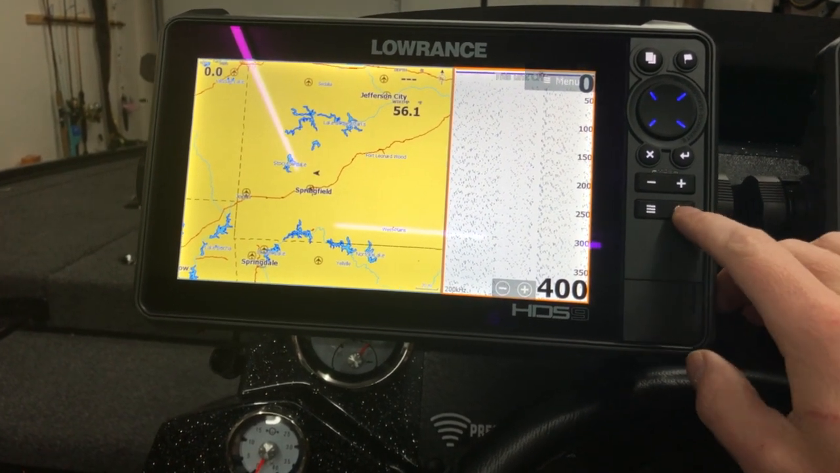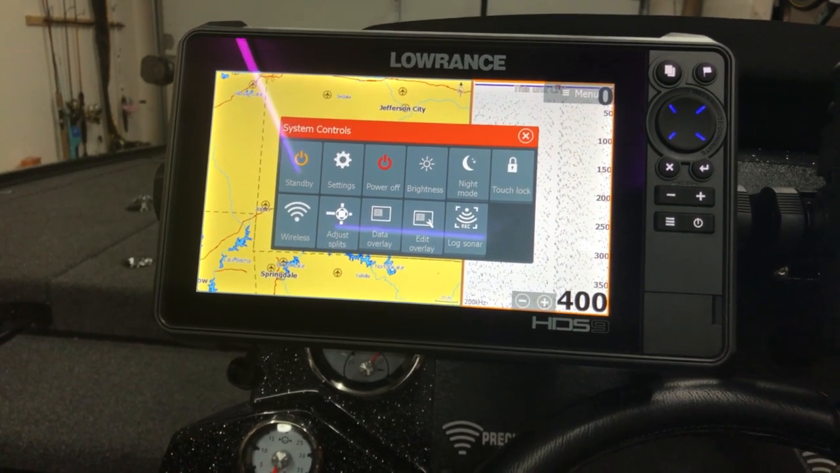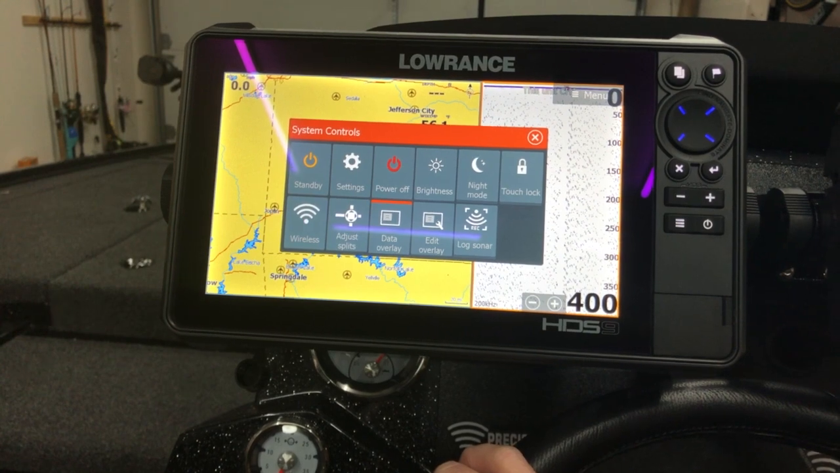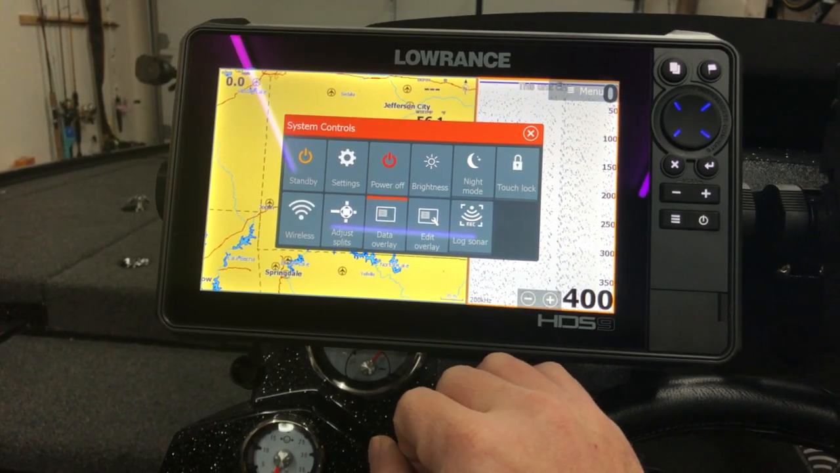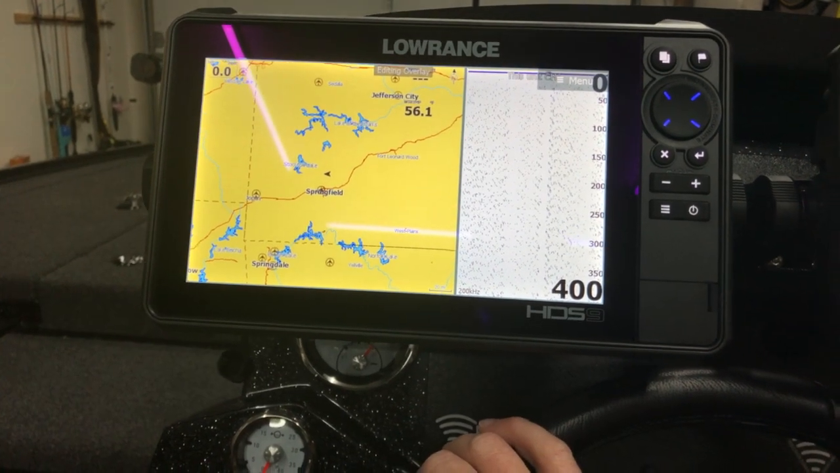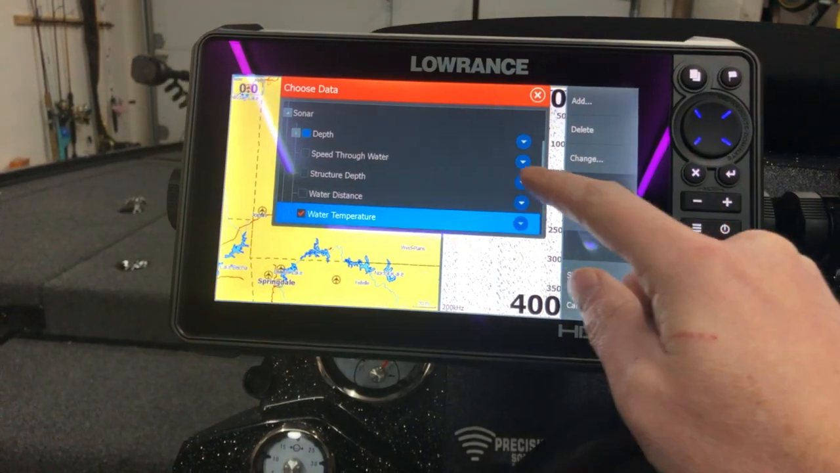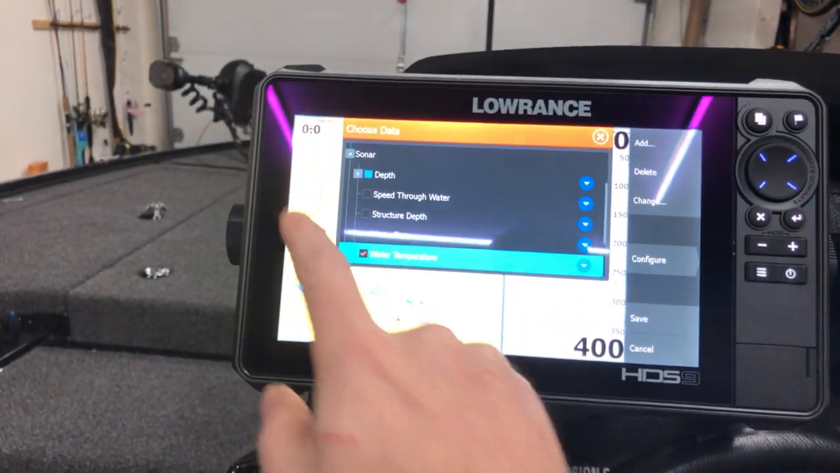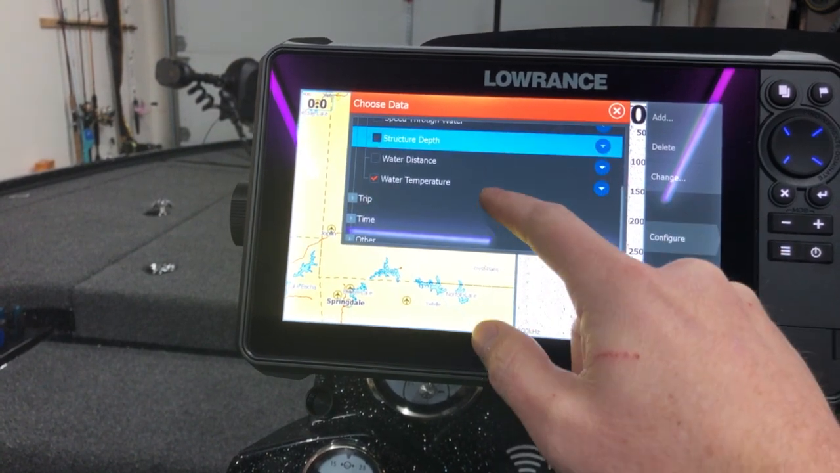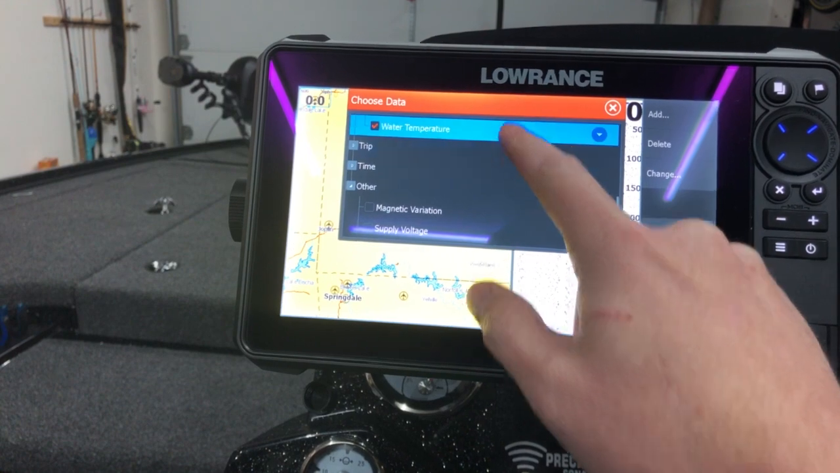I'm going to go ahead back in, hit the power button. I'm going to go to data overlay. And also on this side, let's hit that again. So now it's showing my data overlay. I'm gonna edit my overlay. I'm gonna go up to menu. I'm gonna go to add, and it comes standard with speed over ground, okay? It's got depth, it's got water temperature. I'm gonna go to other and just kind of click around to see what's available.